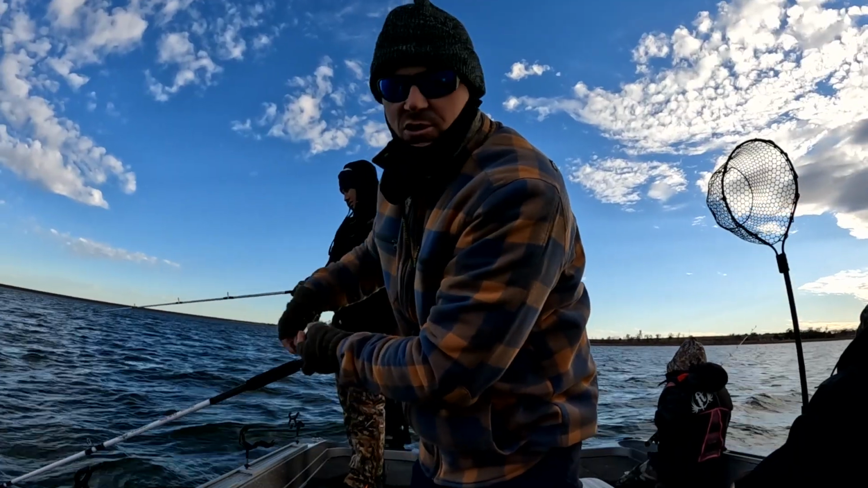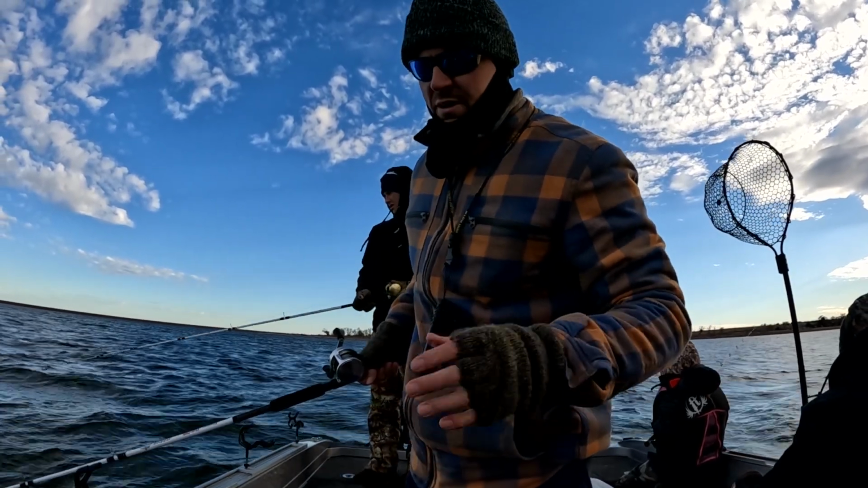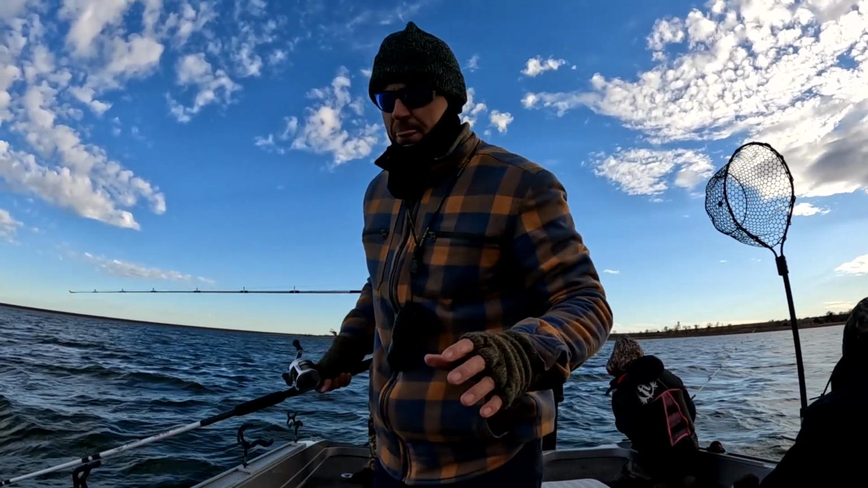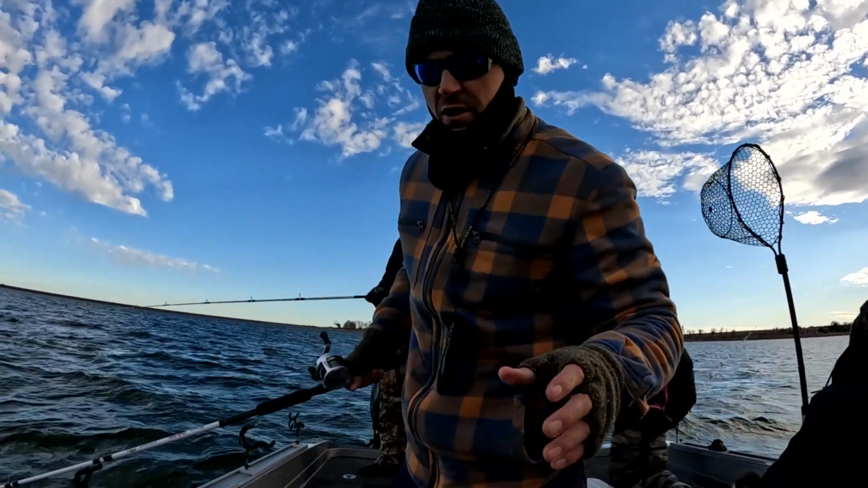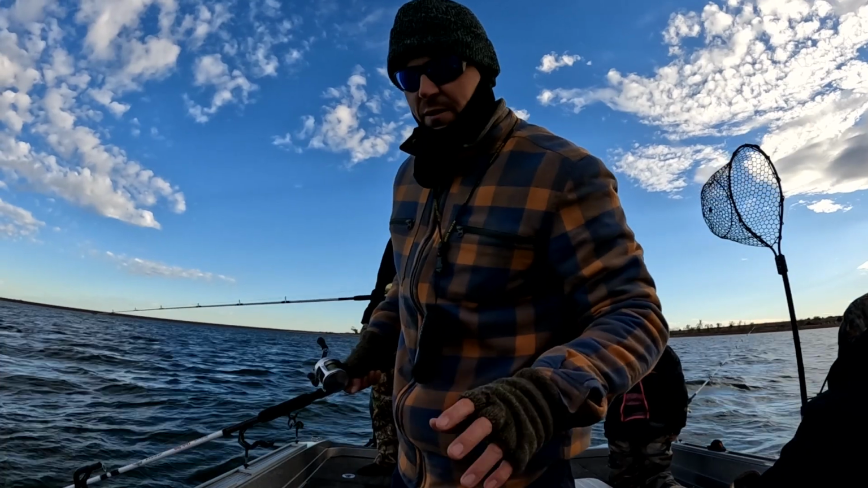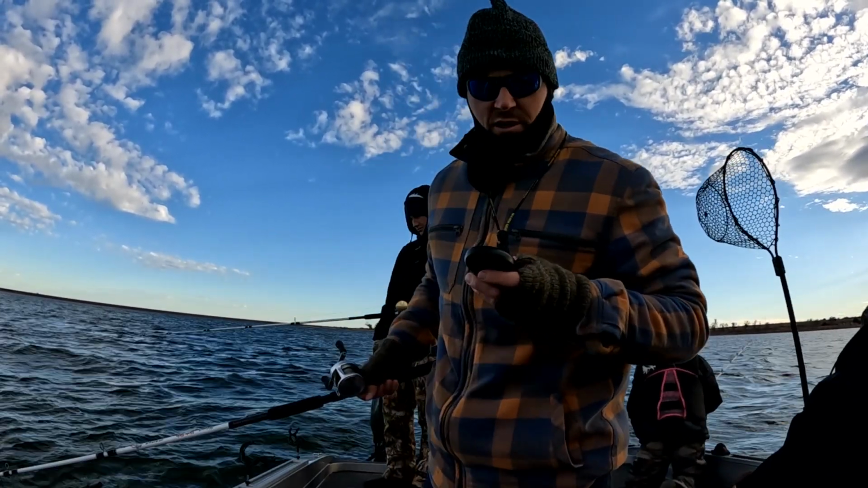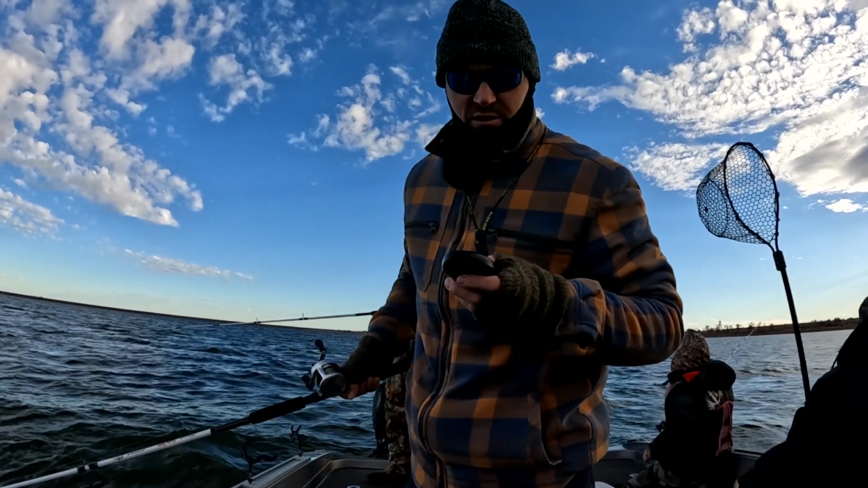So since this is our scouting trip, we moved to our 4th spot just to try some deeper water. We're in about 42 foot of water. Before, we were catching them in about 32 to 34, 36 foot of water. So this is a little bit deeper right here, and we're going to see if we can find a different kind of fish in here.